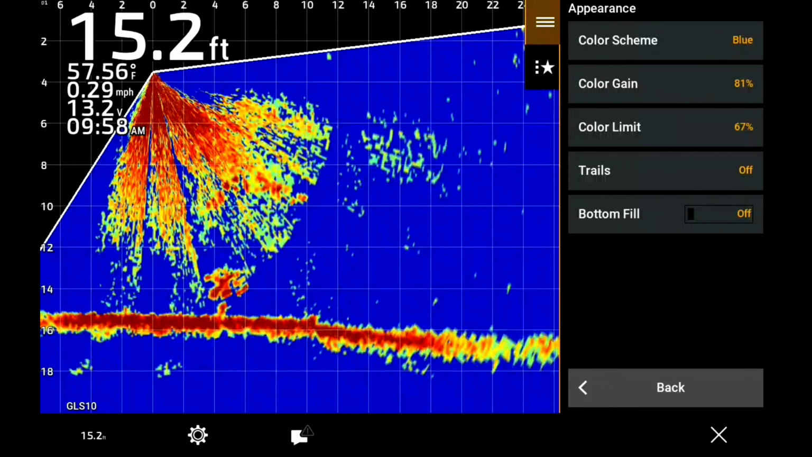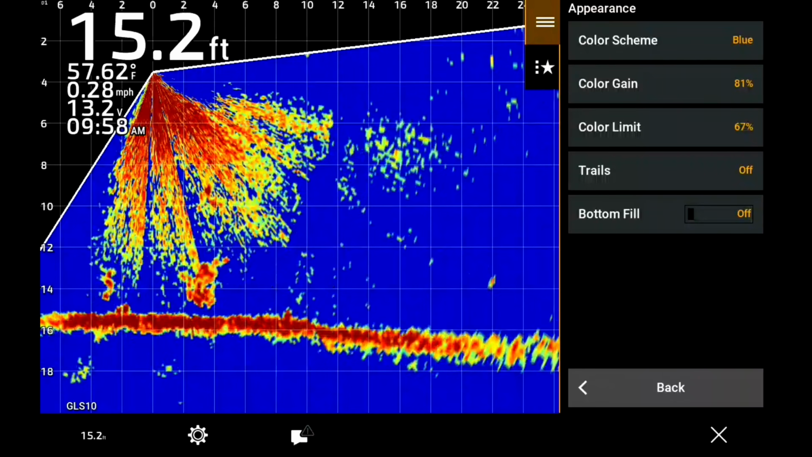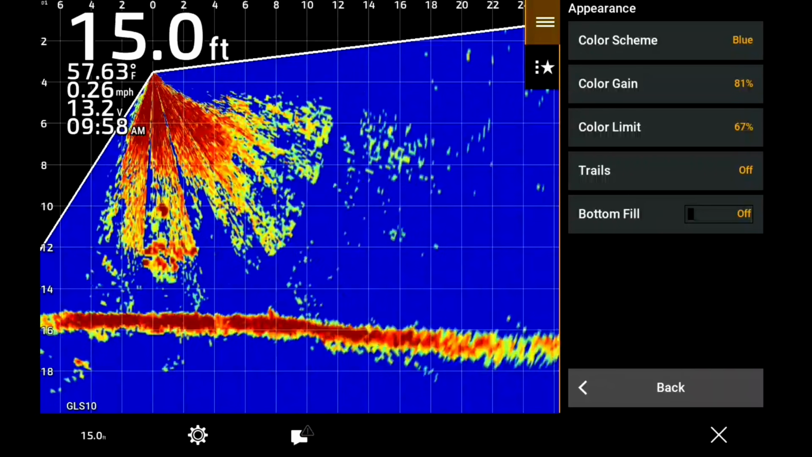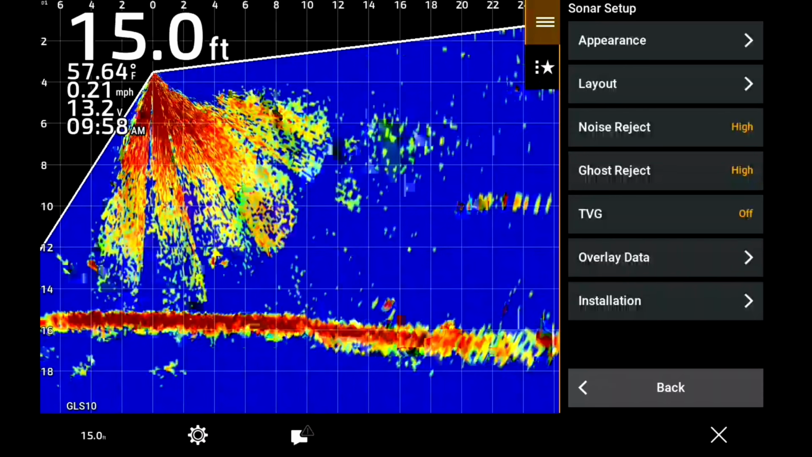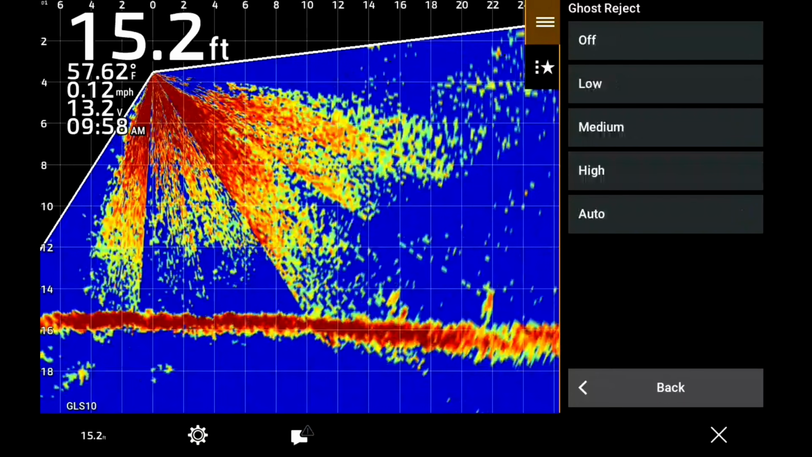Go to sonar setup. The color scheme I'm using is blue. My color gain is set to 81. Color limit is set to 67. My time variable gain and ghost reject are all off. If you change that, you can play around with it and see what it's like.